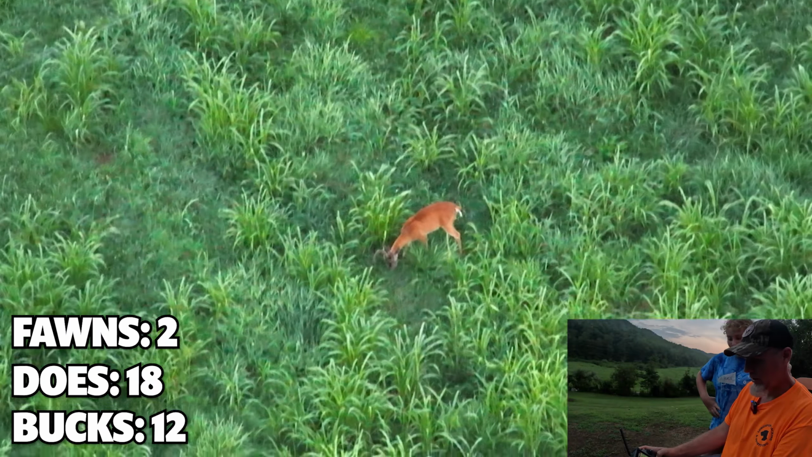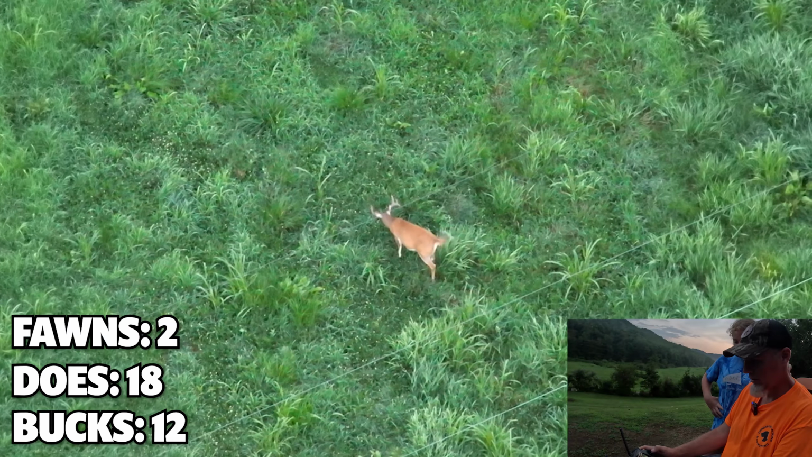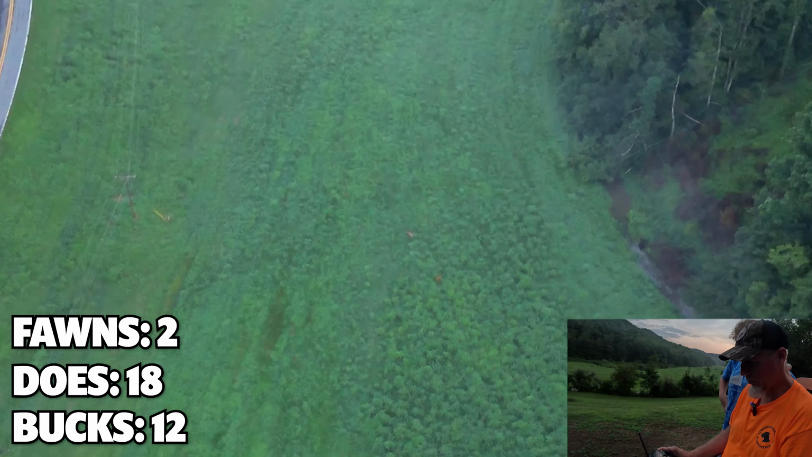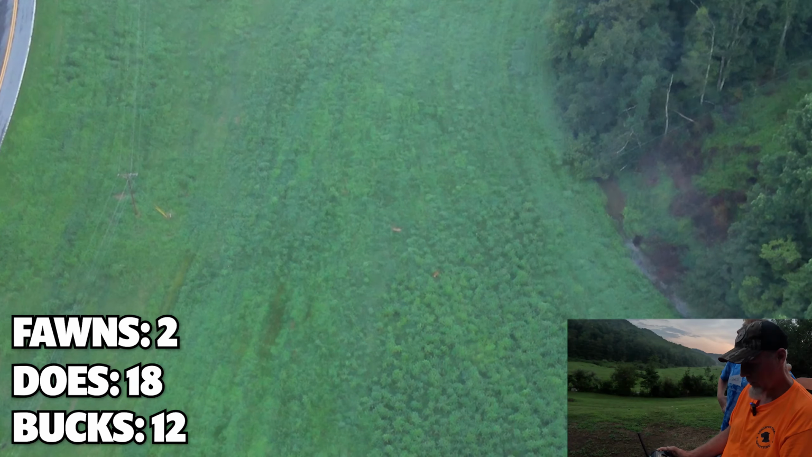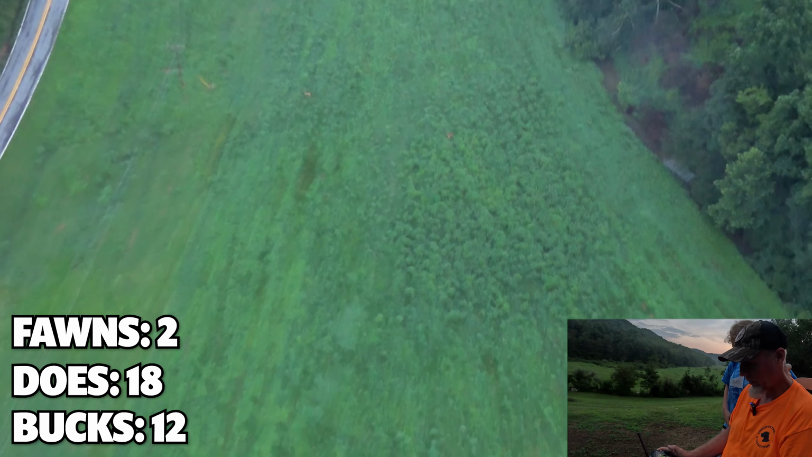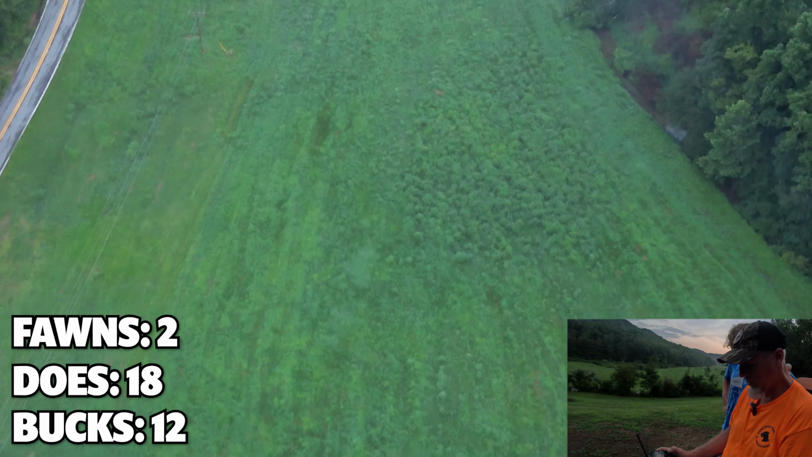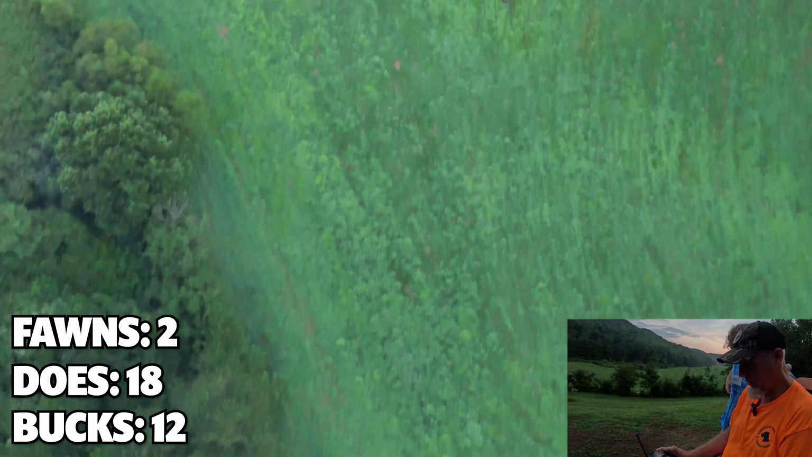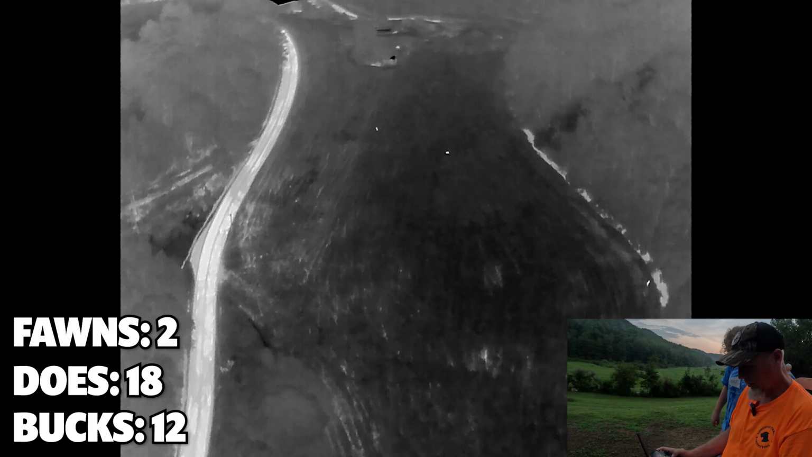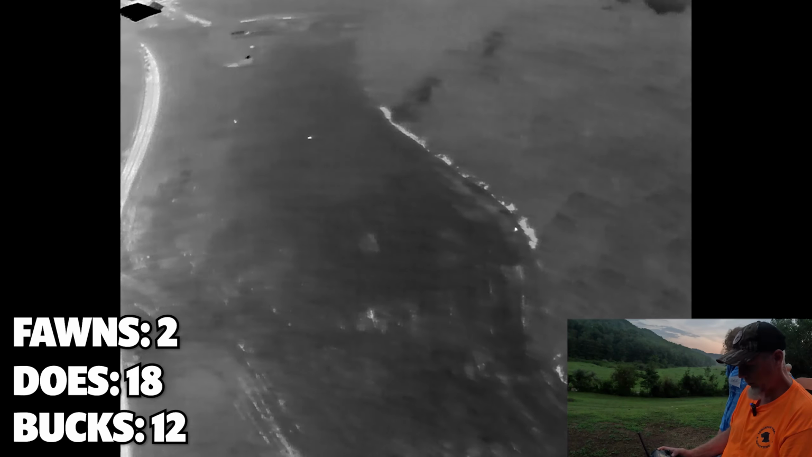So now let me ask you this. What field is that? That's way up there by the main road. See up there's a cornfield? Oh, yeah, I see it. Okay, I'm gonna back up. Okay, let's go back to IR. There was just, okay, right there they are. See those hits right there? Yeah. That might be them. Might be a different deer.